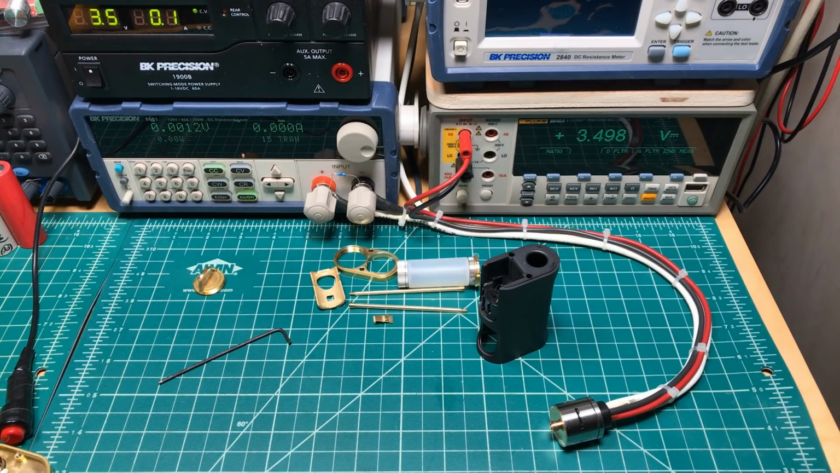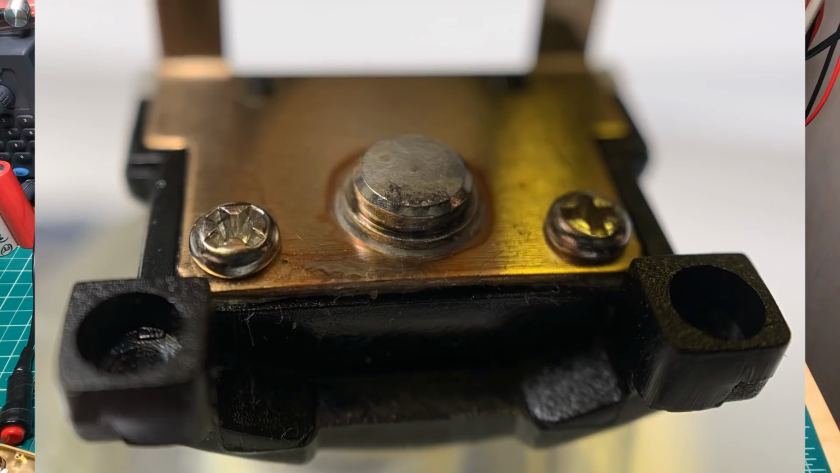And taking a look at the button, yeah, the bottom of the button itself has all the arcing damage. It's not evenly across it. There's also a nub, a high point in the middle of the button, but that's not touching. It's just along the bottom of the button, a small arc. But I'll show pictures of that.